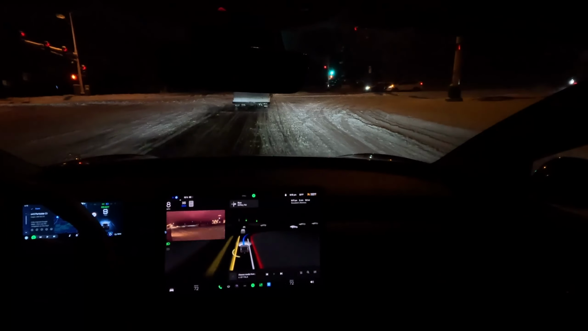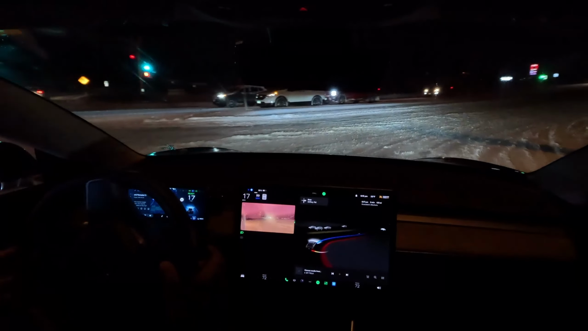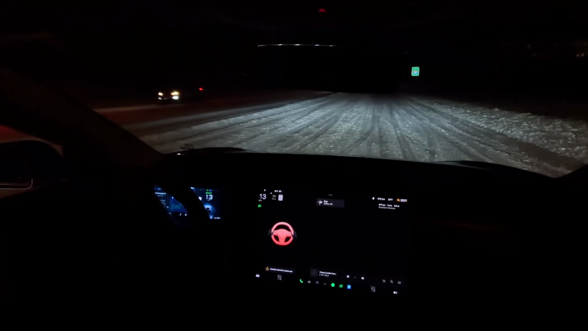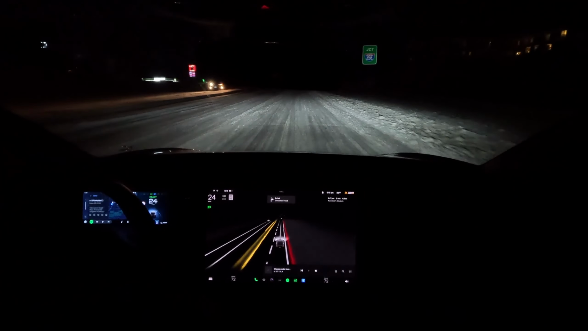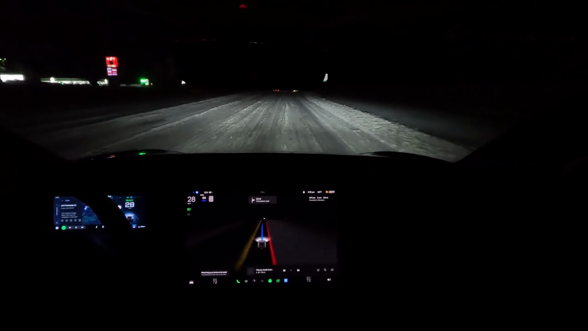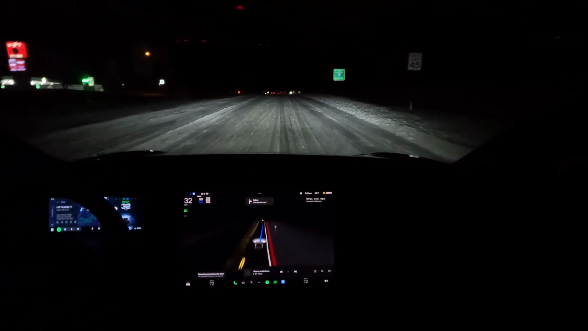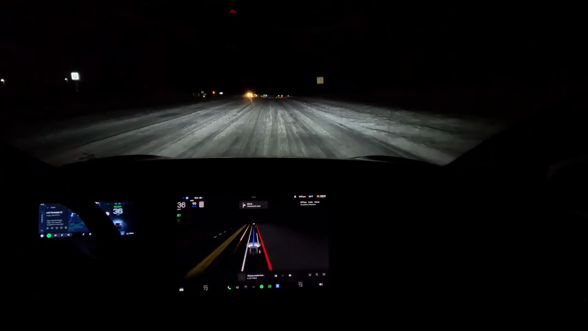So I just changed my address here, and I want to go. Let's see how the car does this. Okay, we're sliding. We're sliding. I'll take control here. We're sliding right there. The car just wants to go so fast around that turn.